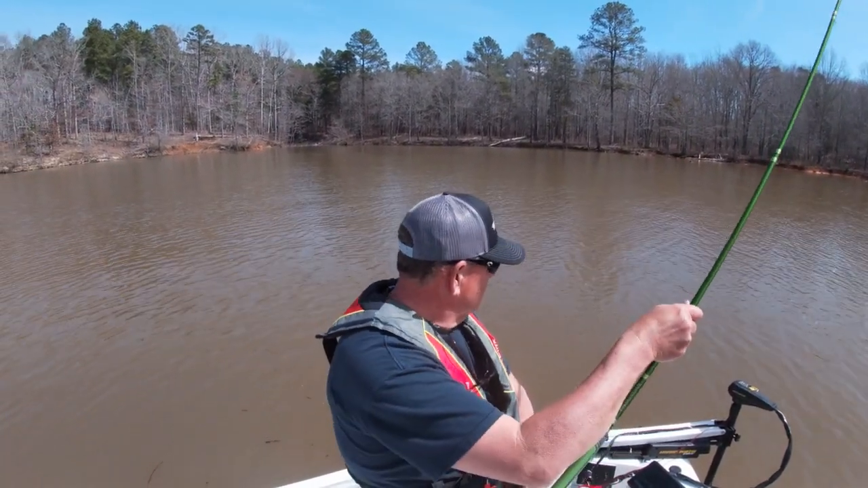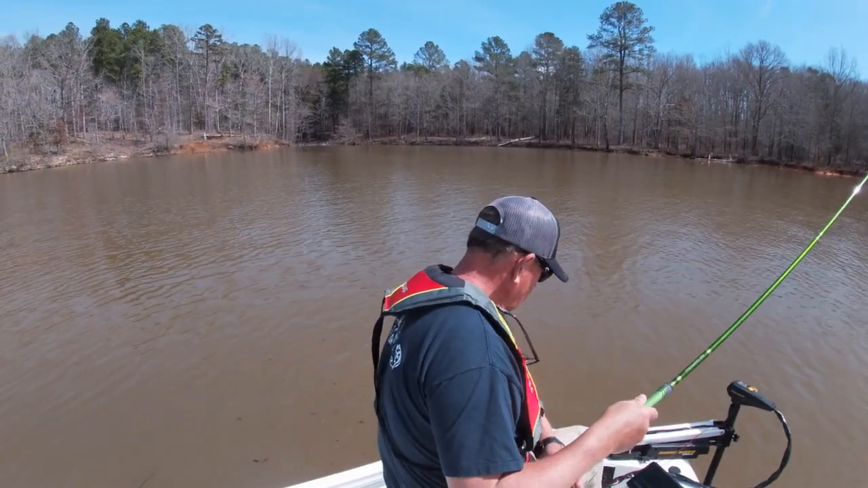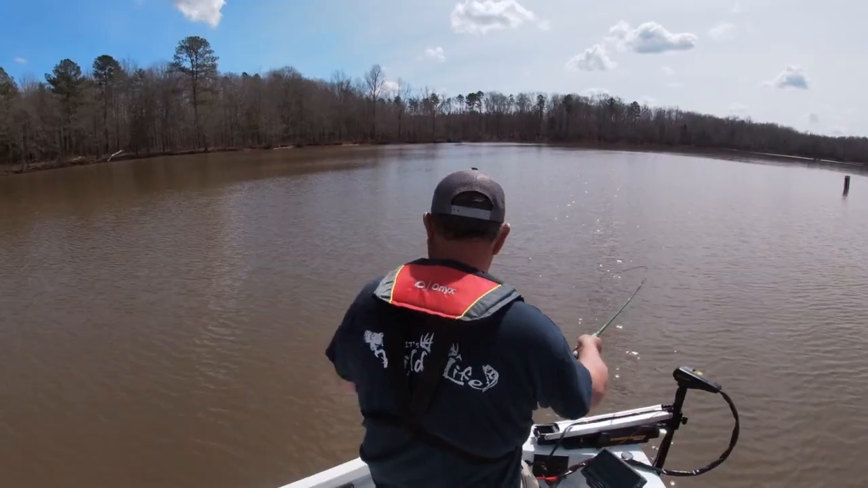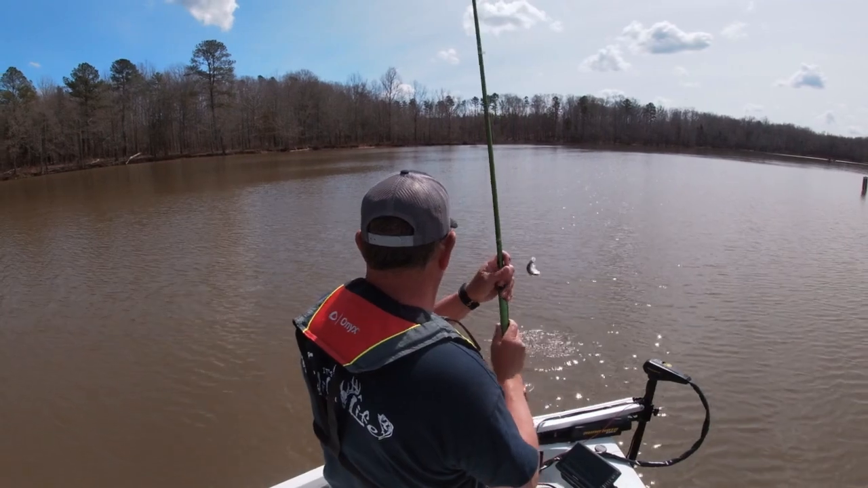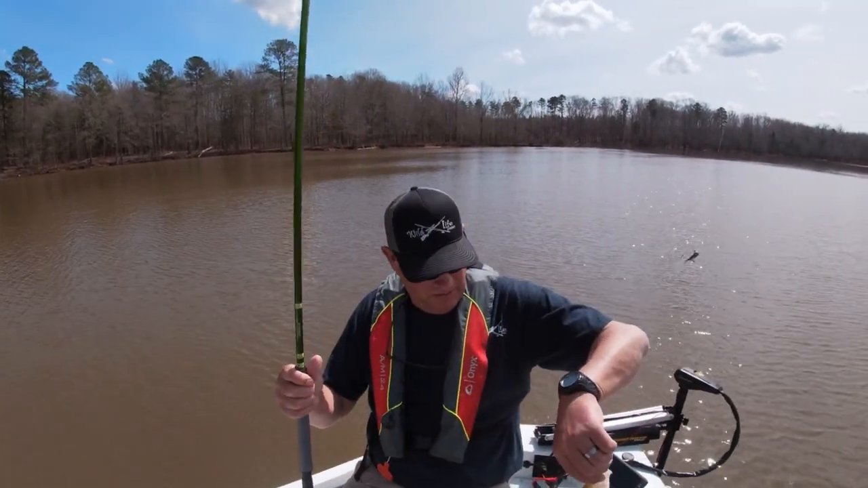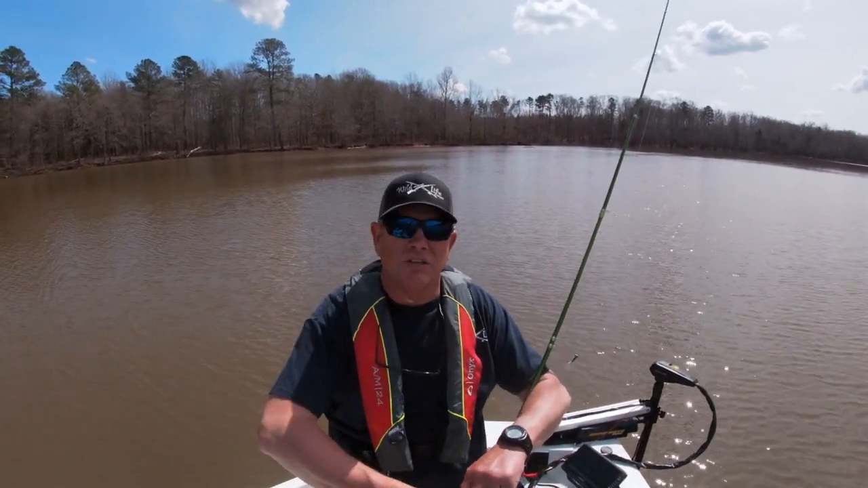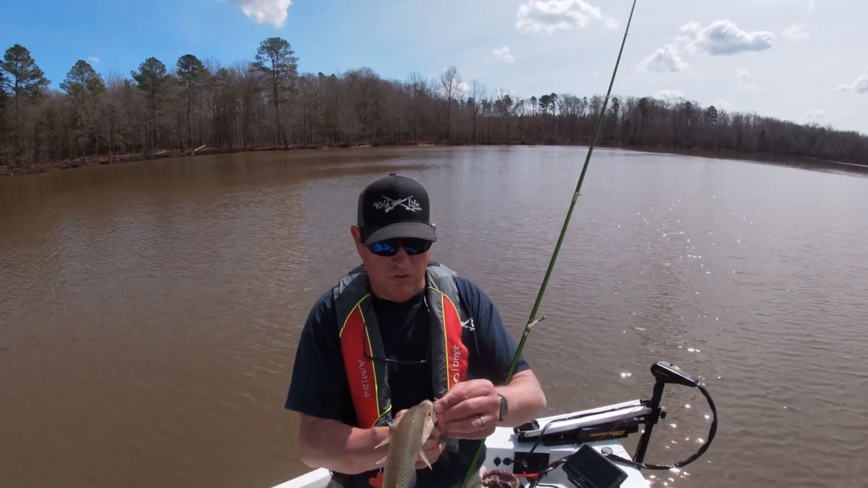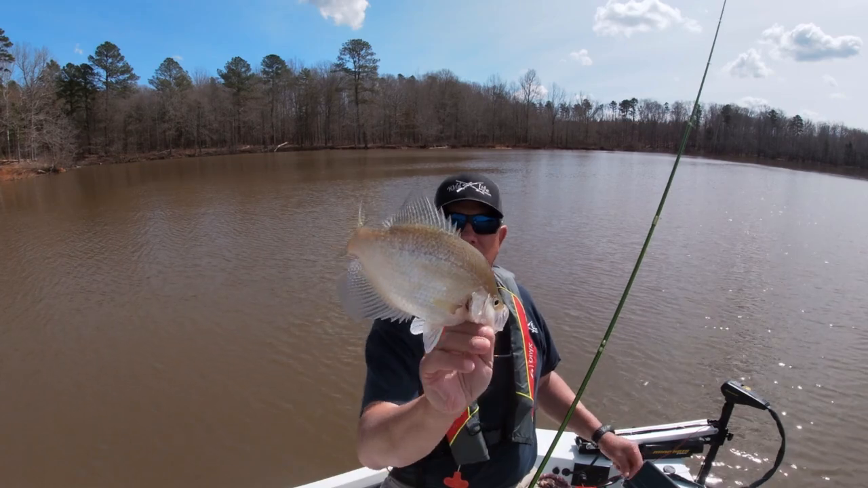Another fish. Another fish right up underneath us. Well, I finally talked that one into biting. Here again, these fish are suspended out over the creek channel. Boom. It's a good crappie right there, y'all.